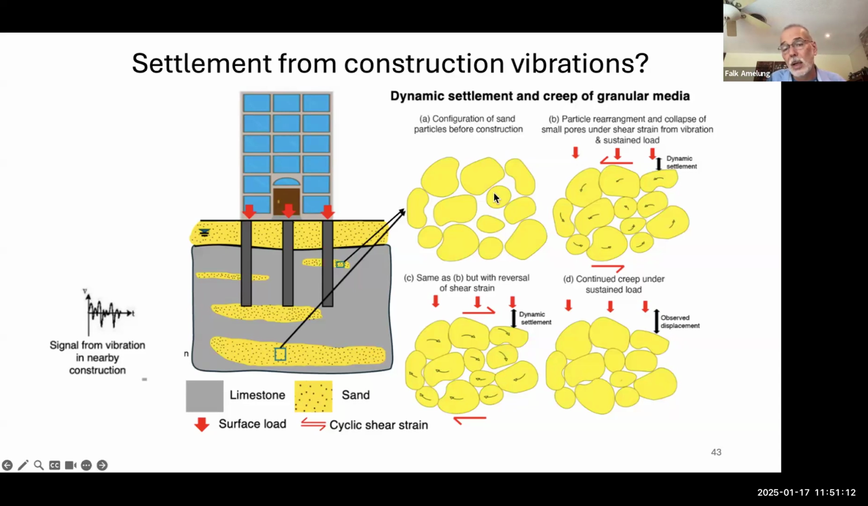So these sand grains are exposed to the movement, to the seismic waves, and they are moved to one side. Then the seismic waves go the other way around, and they are moved to the other side. And if this happens quite frequently, then you're ending up with some compaction.